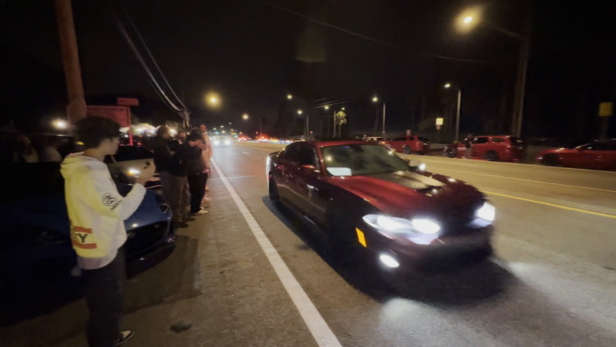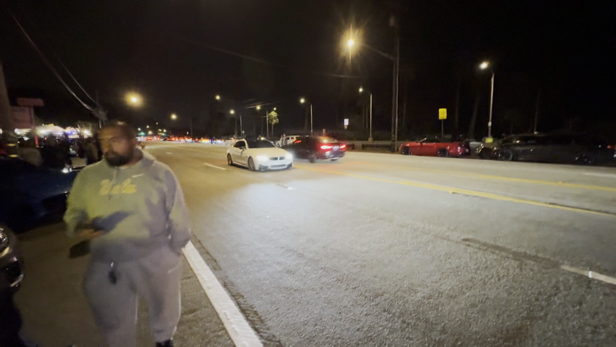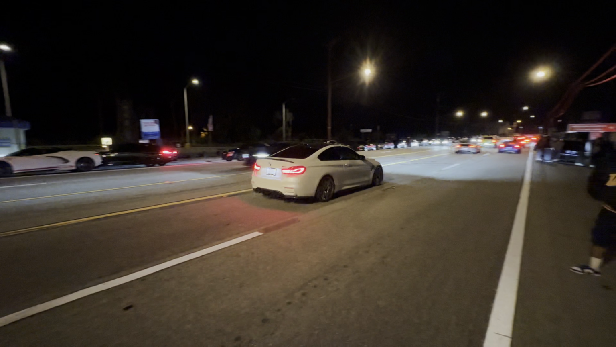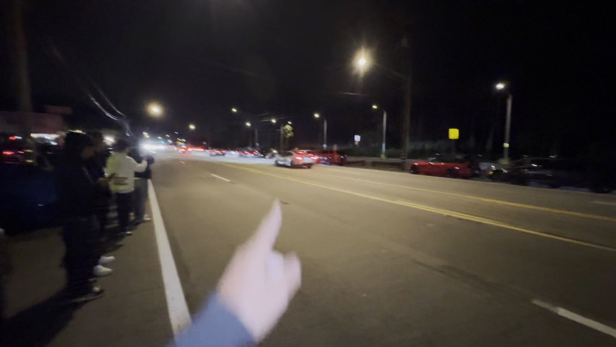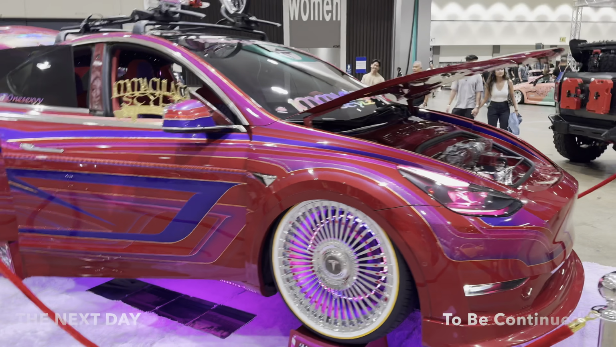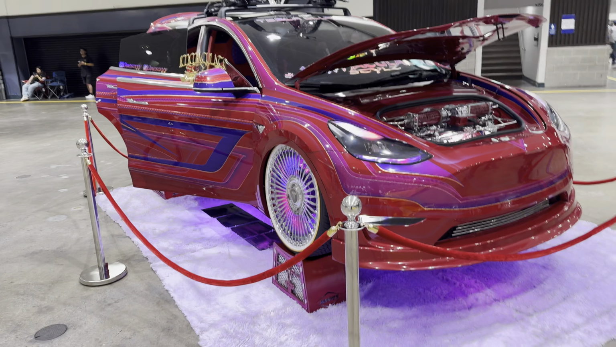Shit. Damn. Damn, M4. What you got, boy? I'm trying to see some action. Woo. Oh. Well, obviously he didn't get the ticket. The other boy got the ticket. Respect. Oh my gosh. This is insane.